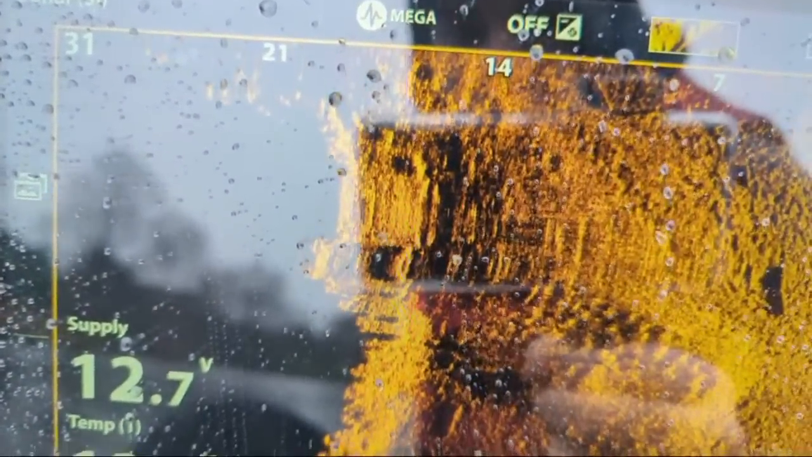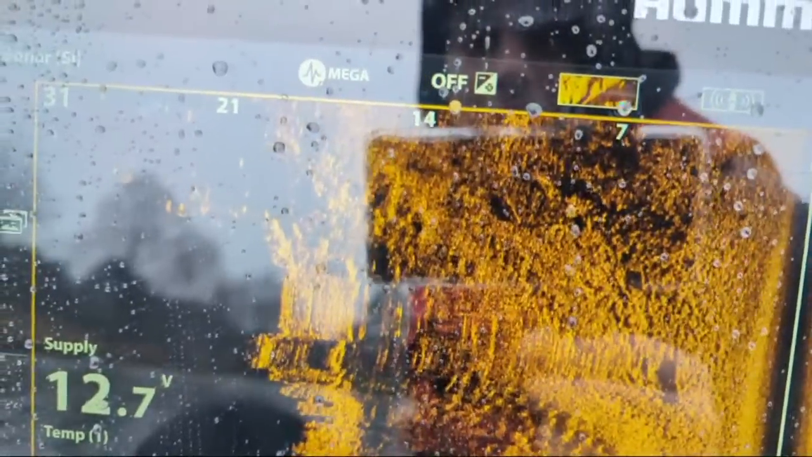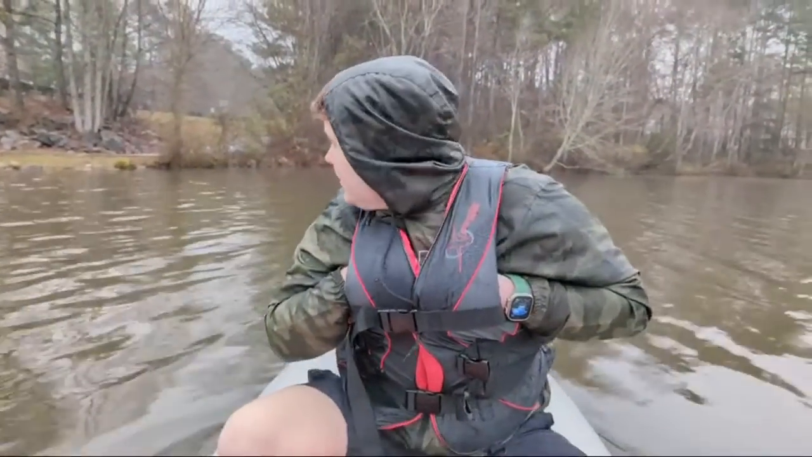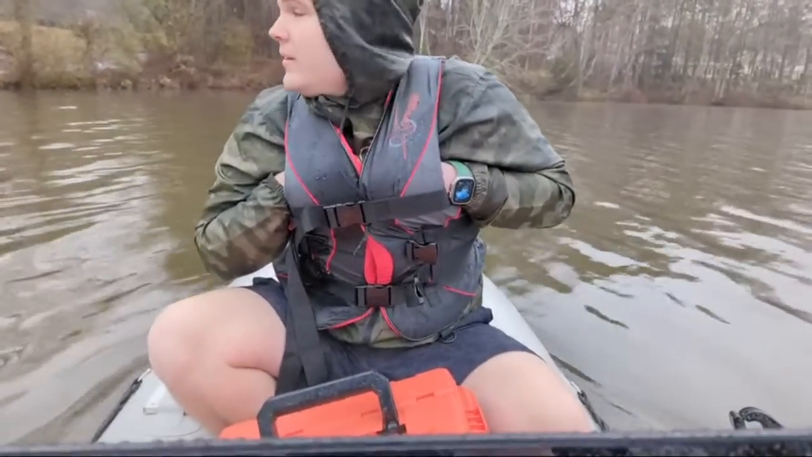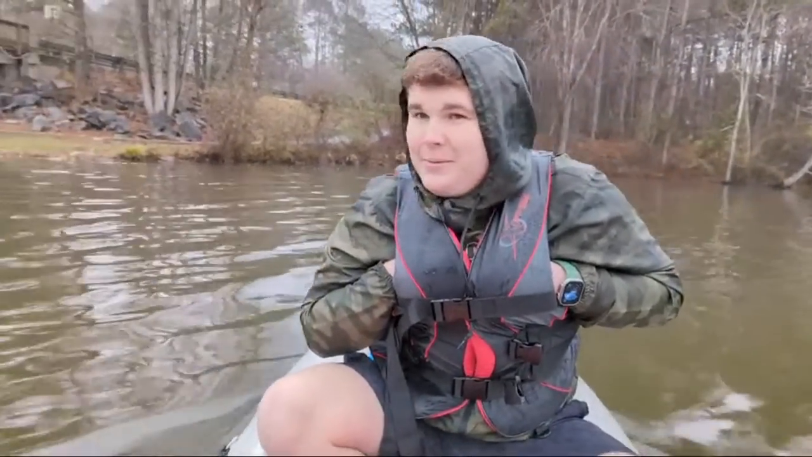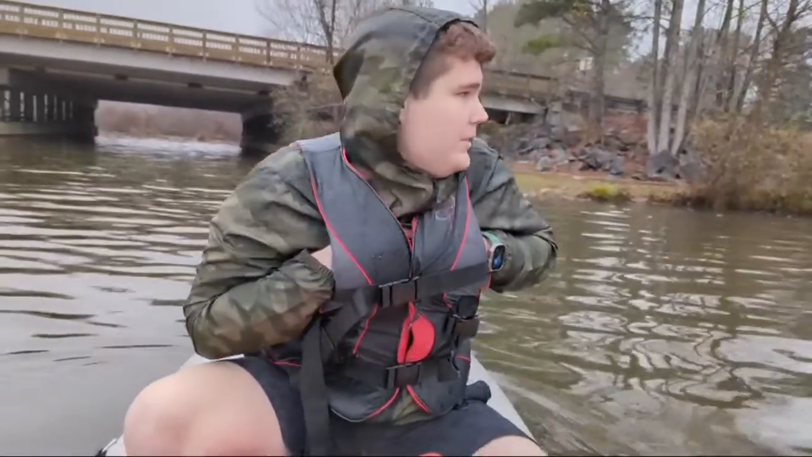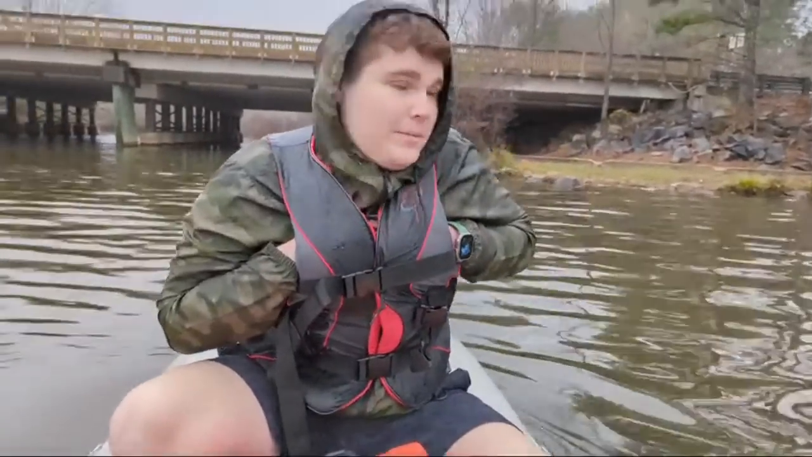What is that? Looks like it almost looks like an upside down car for a second. I'm serious. Look, there's a wheel. Hold on. How deep is it? Seven feet right here.